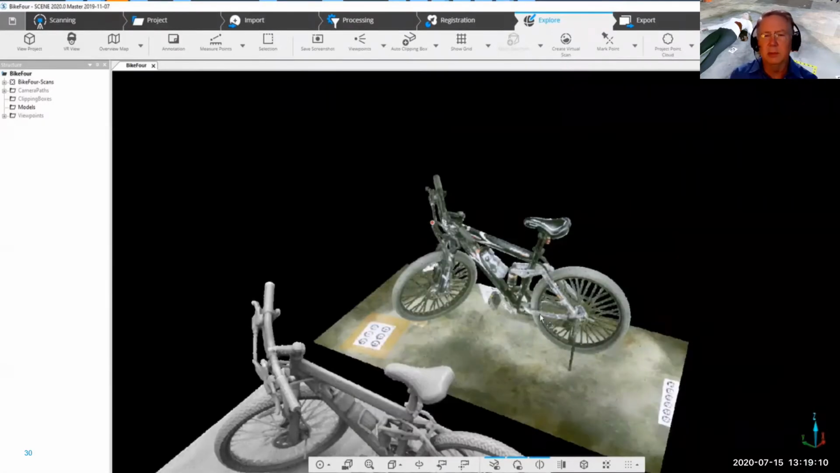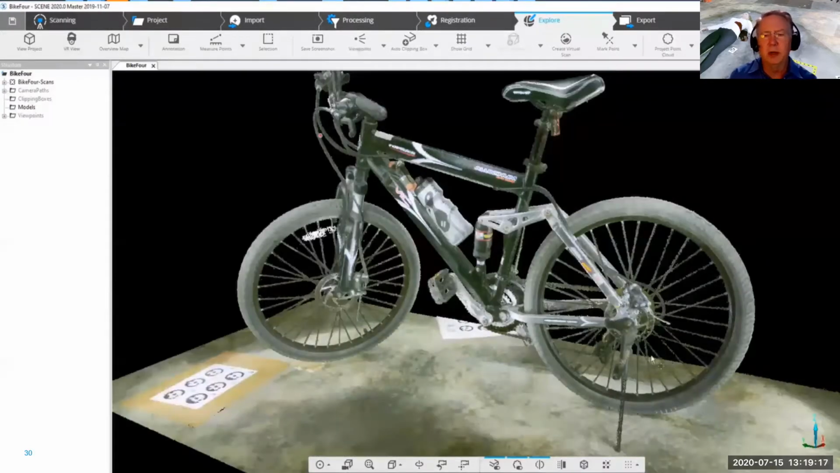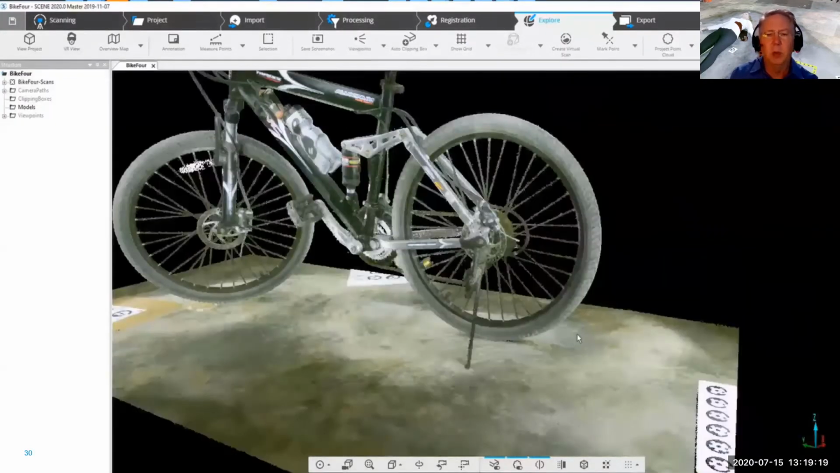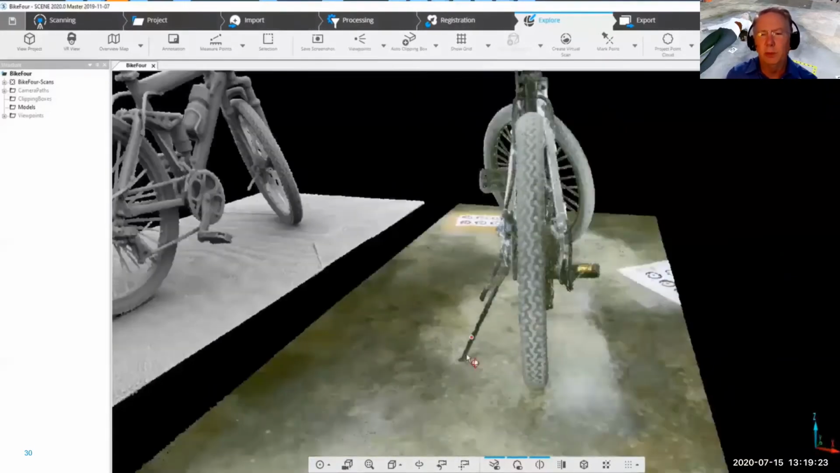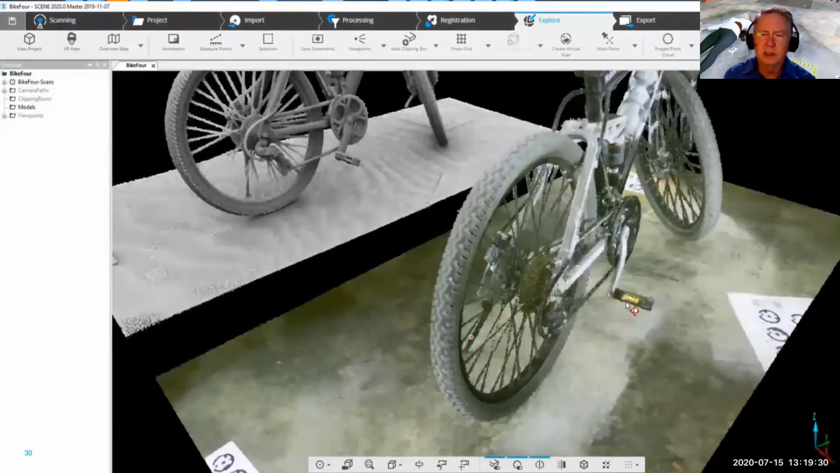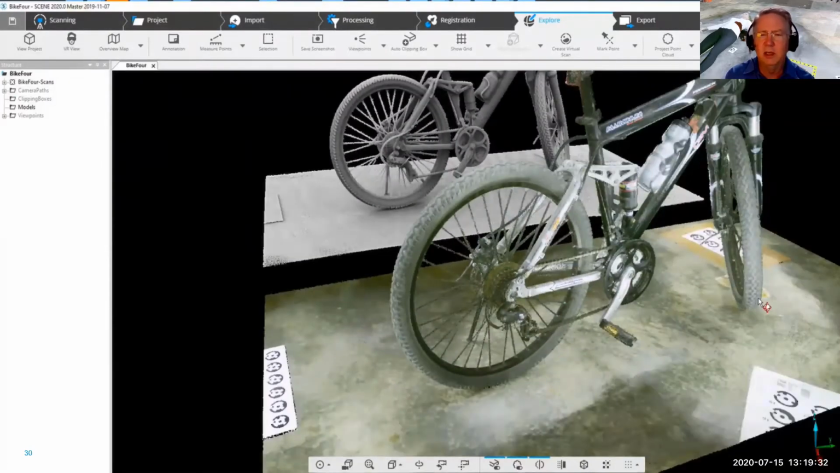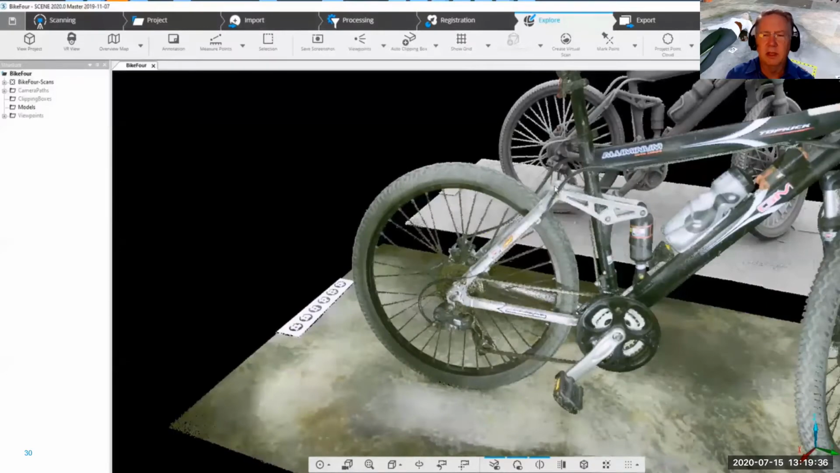As you notice, a couple of things I want to point out as we zoom in here: the spokes on the bike are actually 2 millimeters in diameter. And if you notice those very, very small wires, those are roughly 1 millimeter, maybe 1.2 millimeters. And my American friends, you'll have to do the conversion in your head. So if you notice all the details, we can actually capture the chain, the sprockets, and even all the way down to the fasteners.